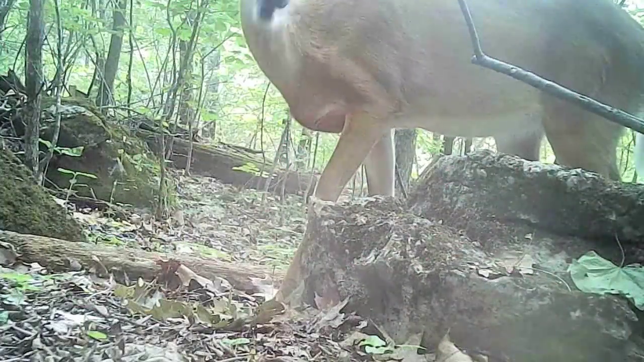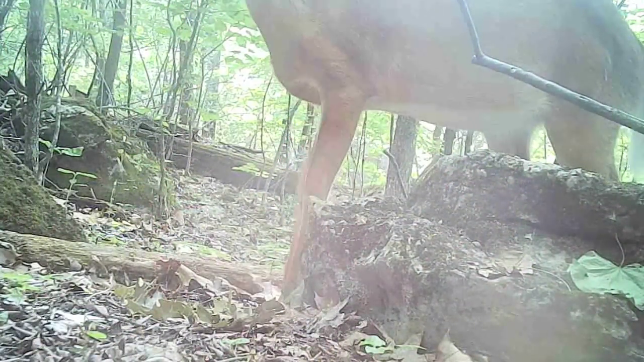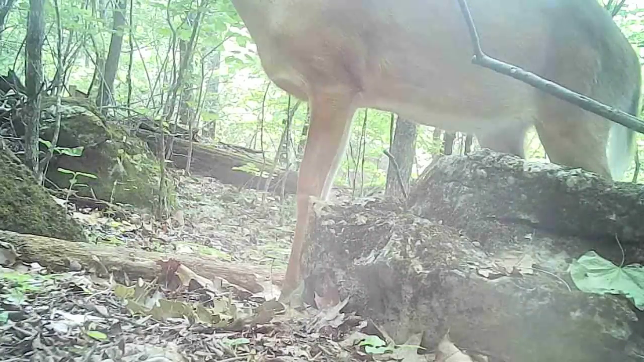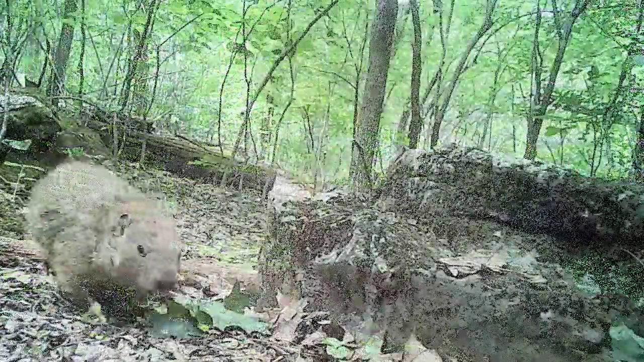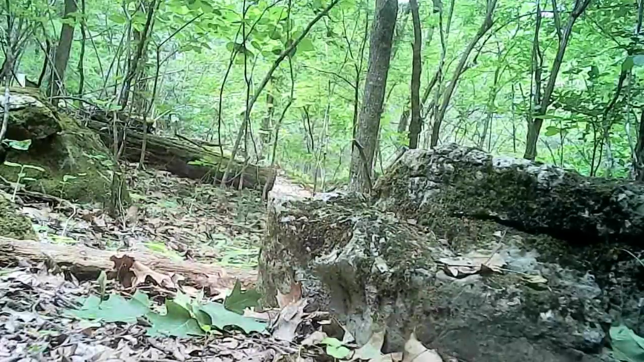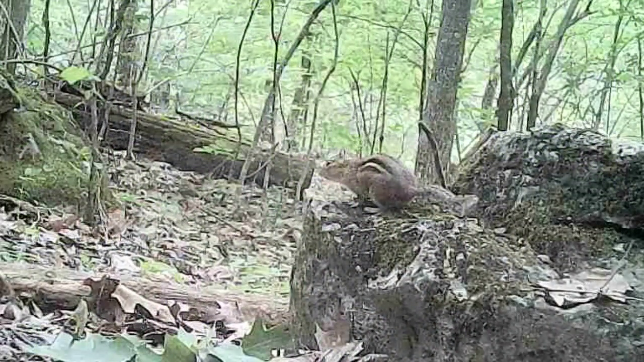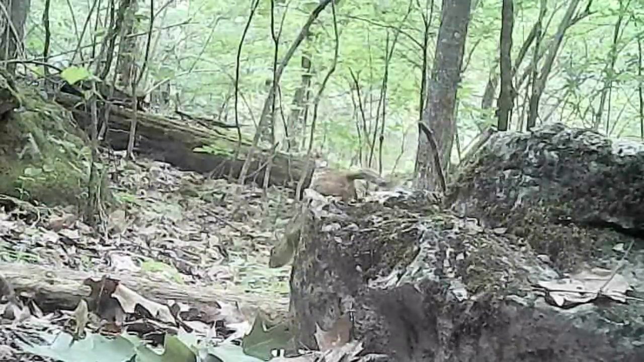And at this log, a deer just browsing through. And there's old Dirty Dan. Had to say hi and move on. And little Chucky here, out making his round.